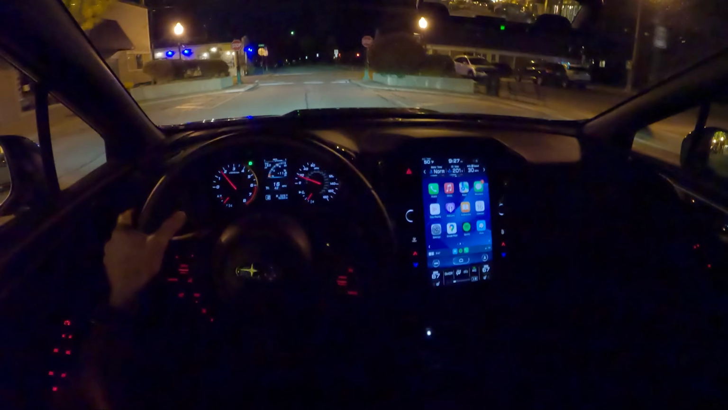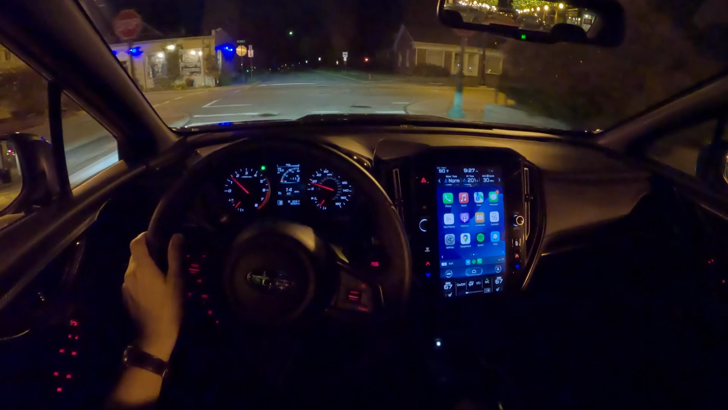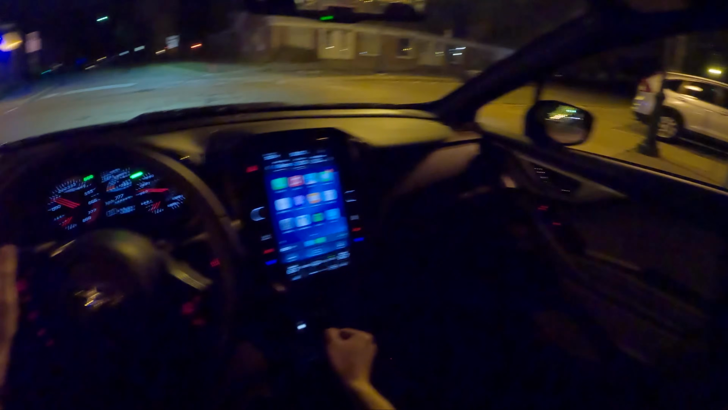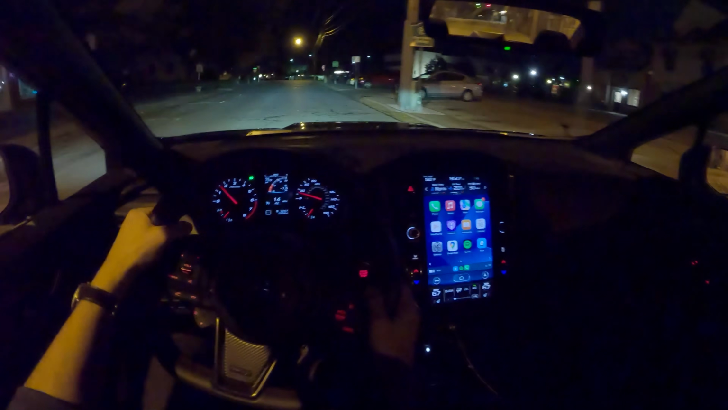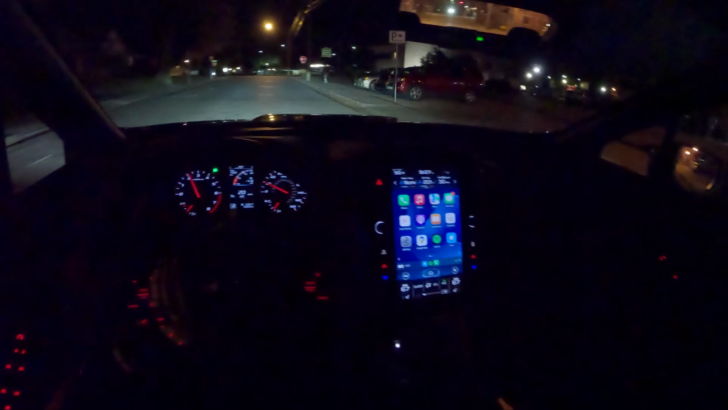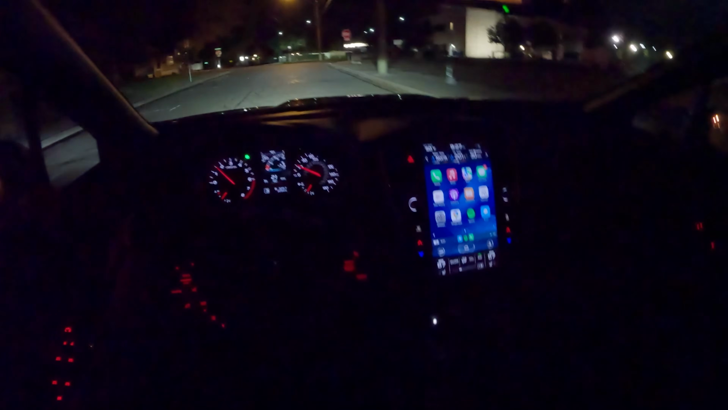This shifter is awesome. A little bit tighter, a little bit shorter, I feel like, than previous generation WRXs. It's kind of light, not as sweet maybe as the BRZ's, but it's not far off. It kind of feels a little bit like a short shifter too.